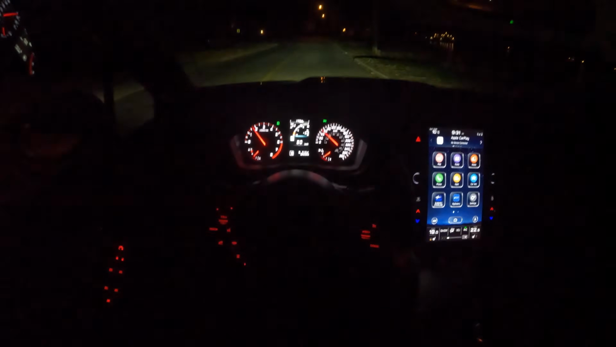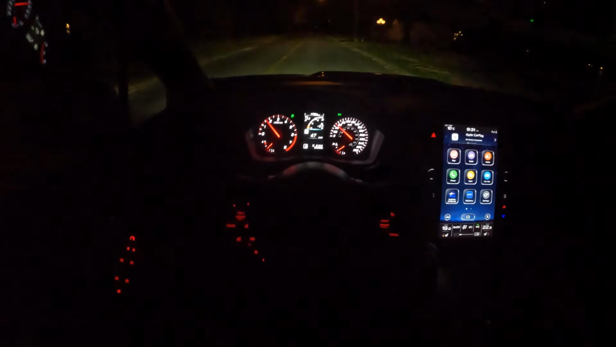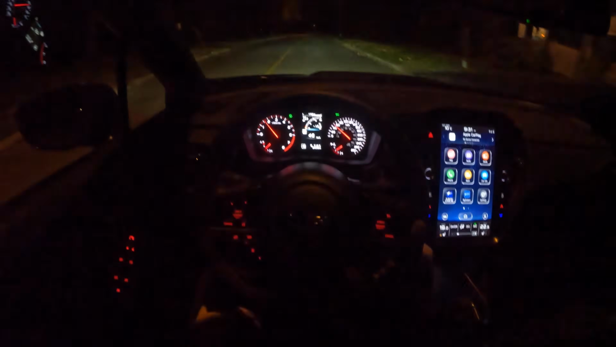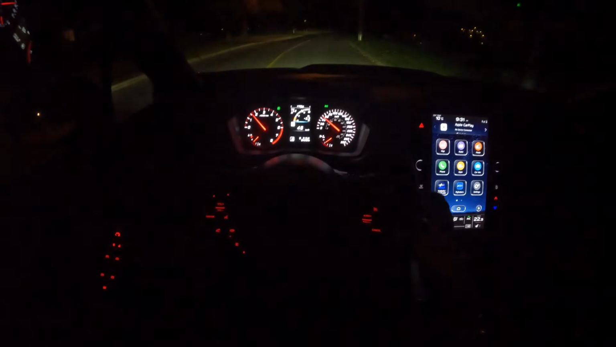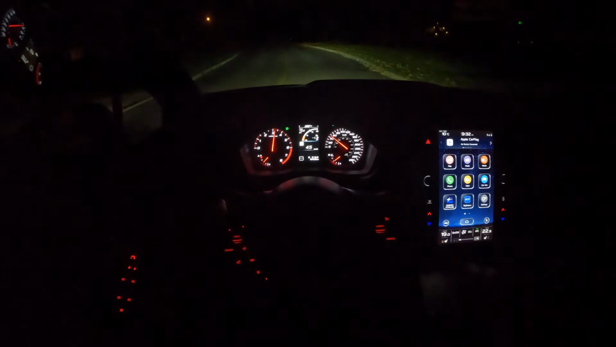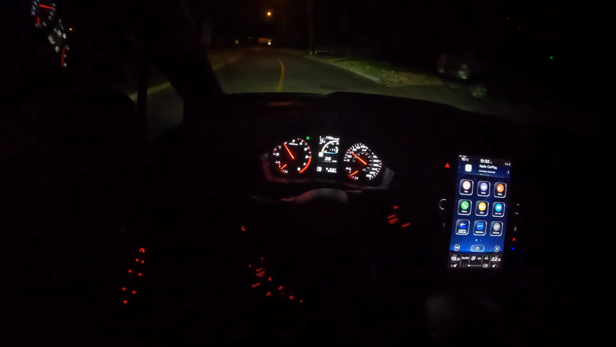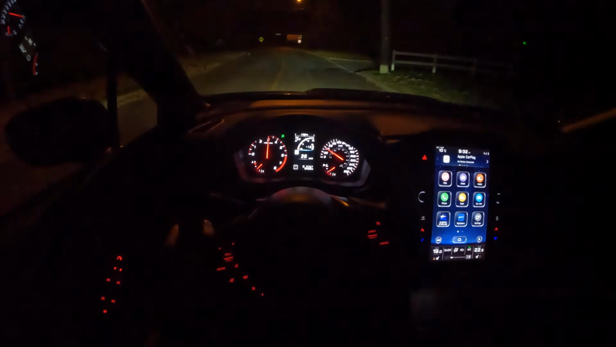All right, well, it looks like the GoPro held on to its battery, so I will do the little outro here. So yeah, that's been a little night drive with the Subaru WRX. Little night drive by the water here on these back roads, quiet night. It's been really fun to have this thing for a week, and it's not over yet, so I get to enjoy it a little bit more here. So that's exactly what I'm gonna do.